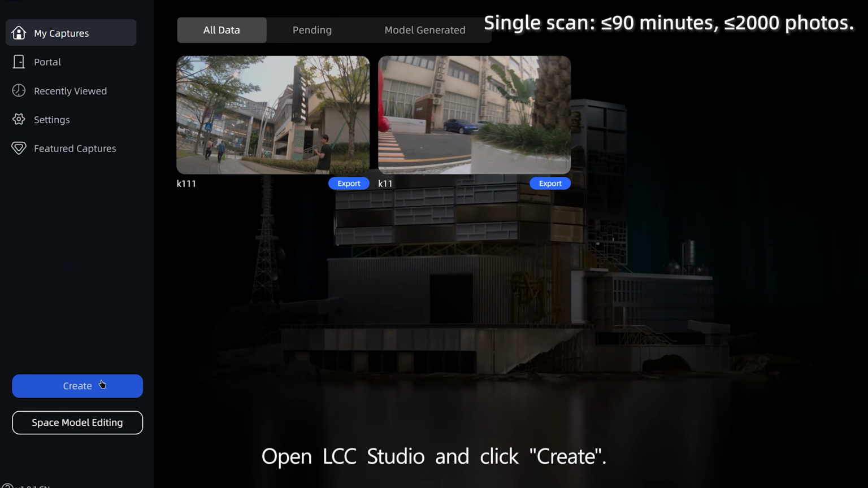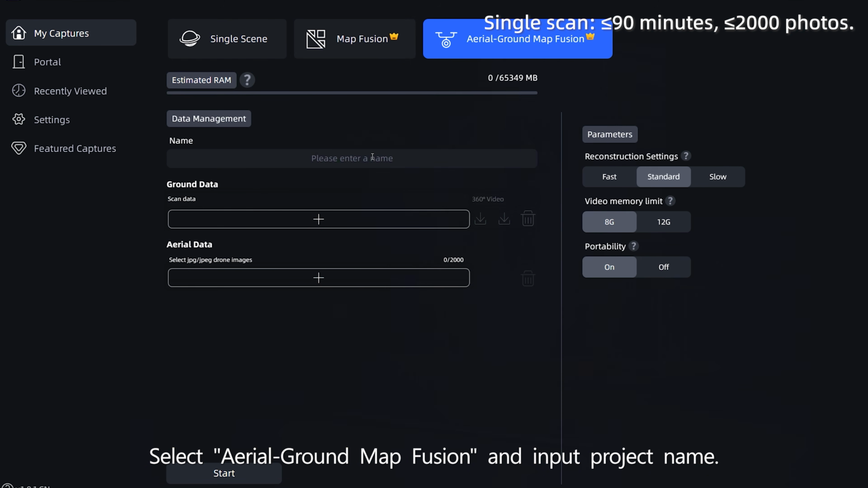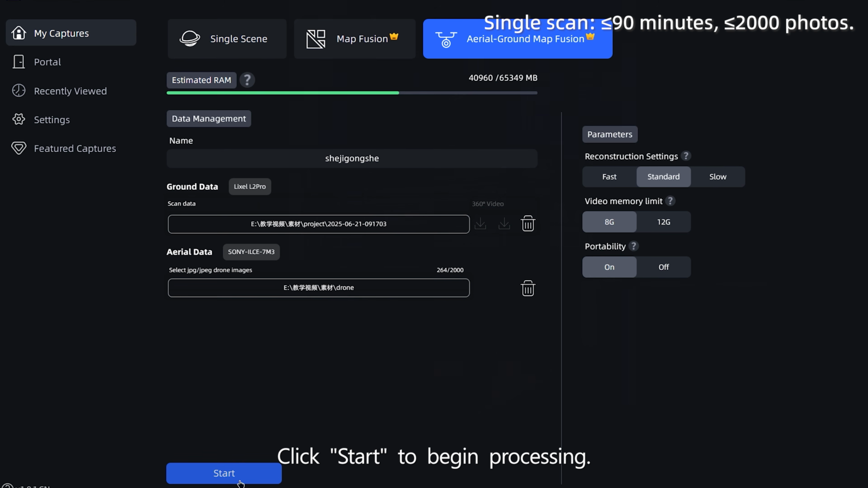Open LCC Studio and click Create. Select Aerial Ground Map Fusion and input the project name. Import ground data and drone photos. Click Start to begin processing.